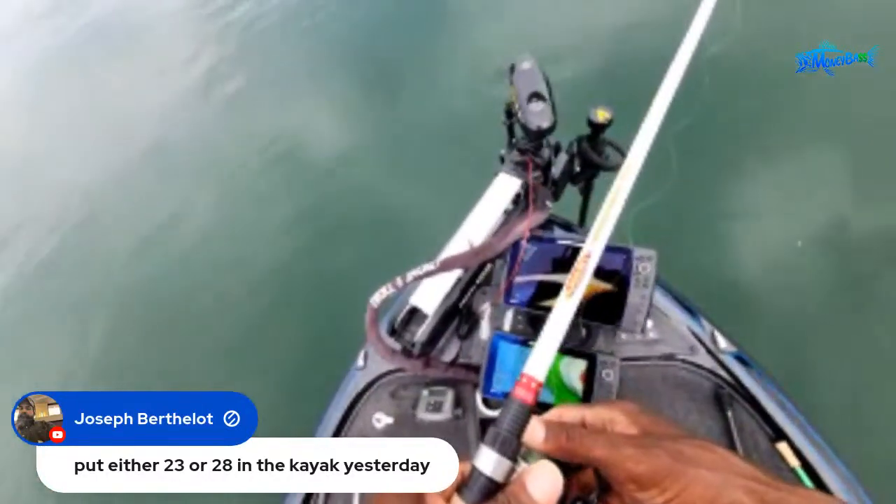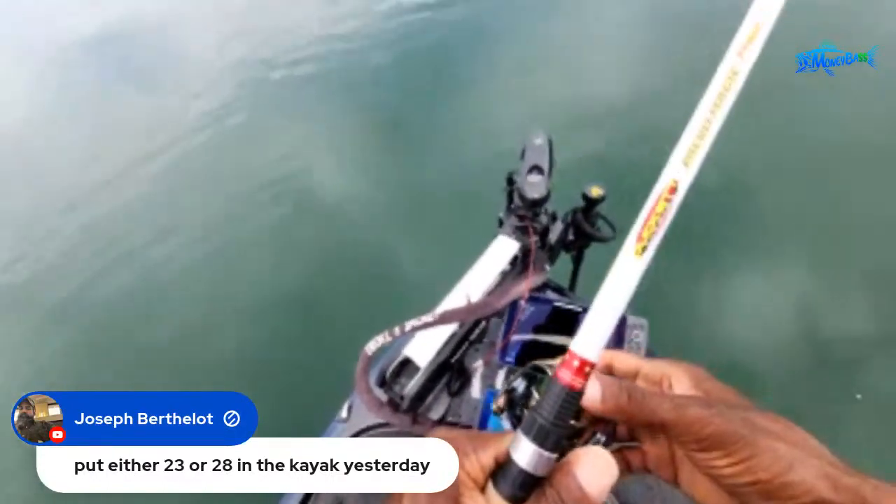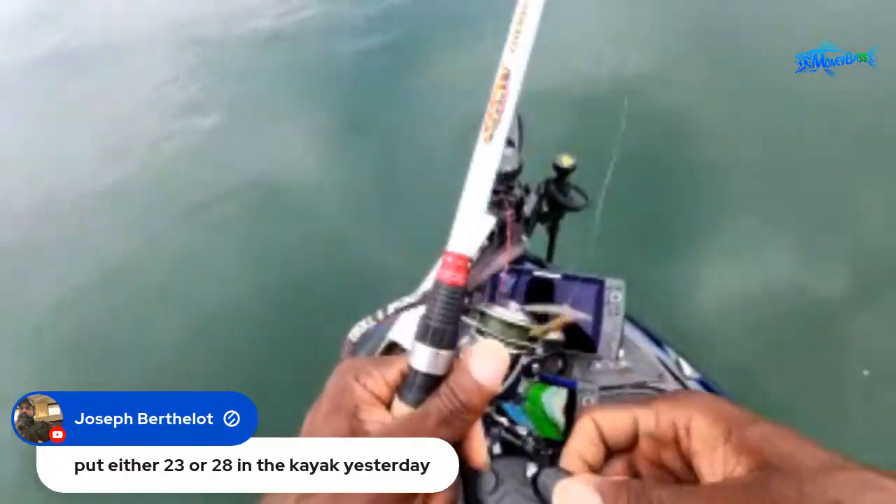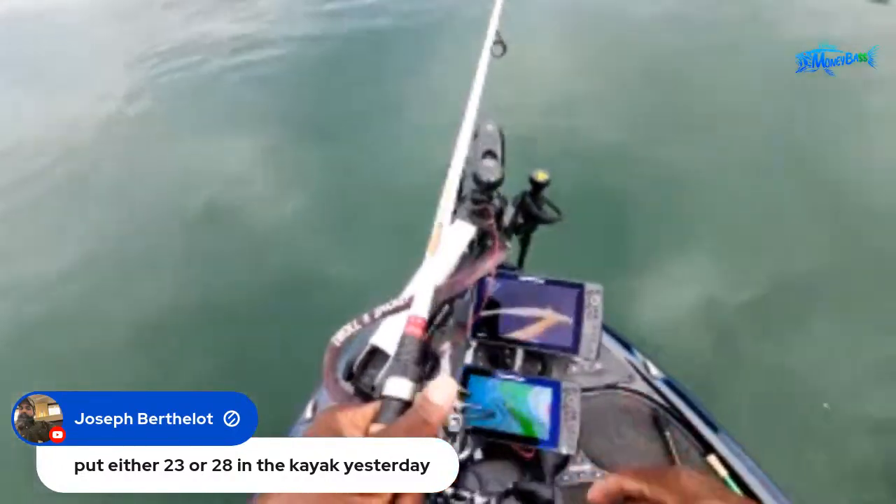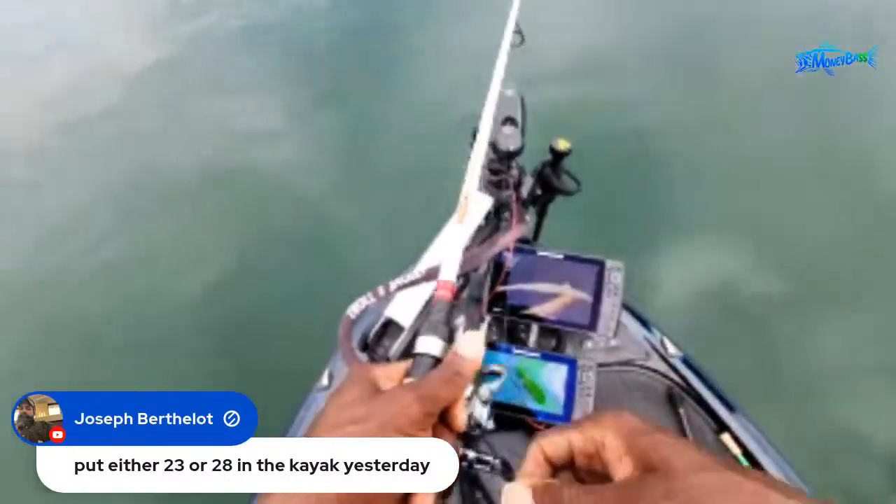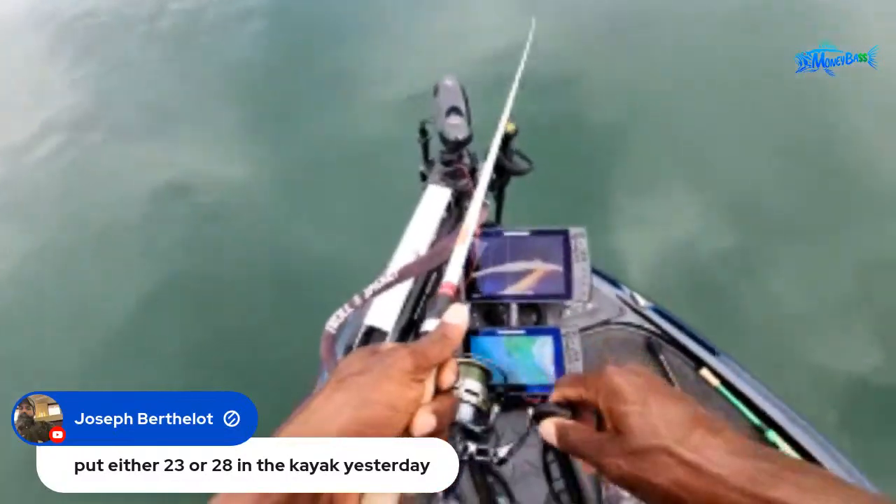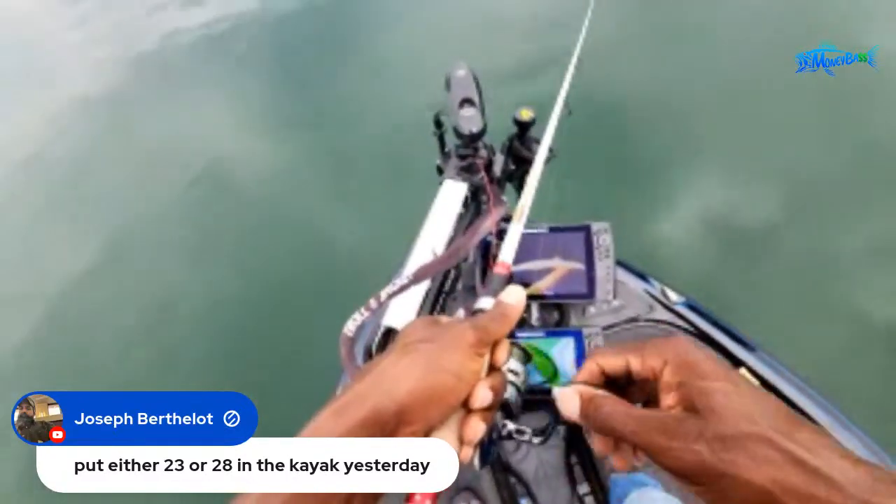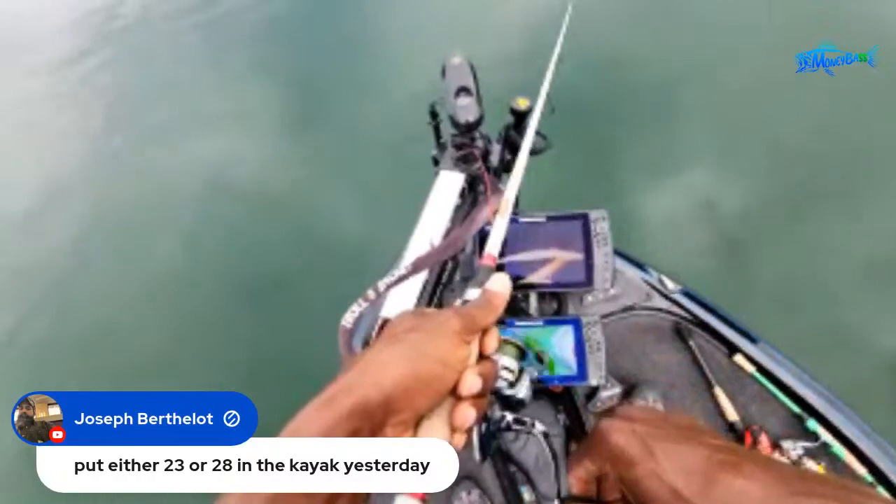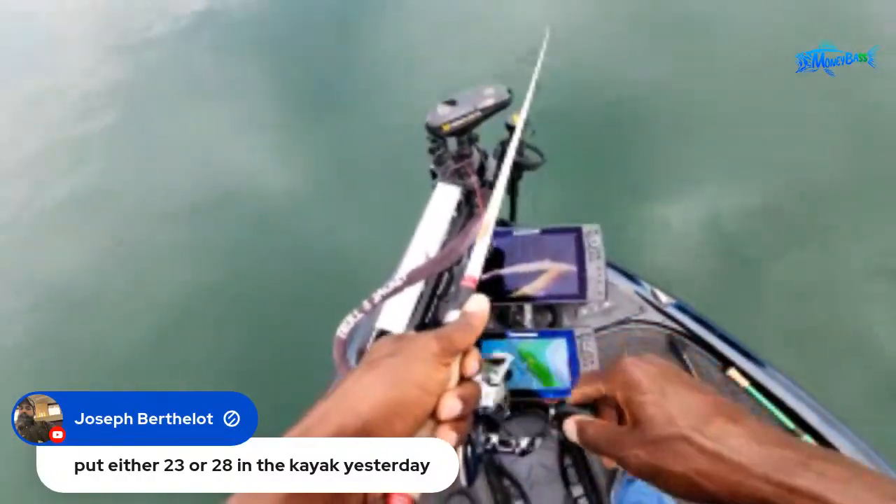So that cast went out to just a little under 90 feet. So I'm letting that sink down. And I kind of lost it on the screen. I didn't adjust the beam or anything, so I didn't follow it all the way down. And then let's just kind of slow roll it back and see what these fishes think about it. See if we can catch 1 or 2 more fishes before I end this live stream.